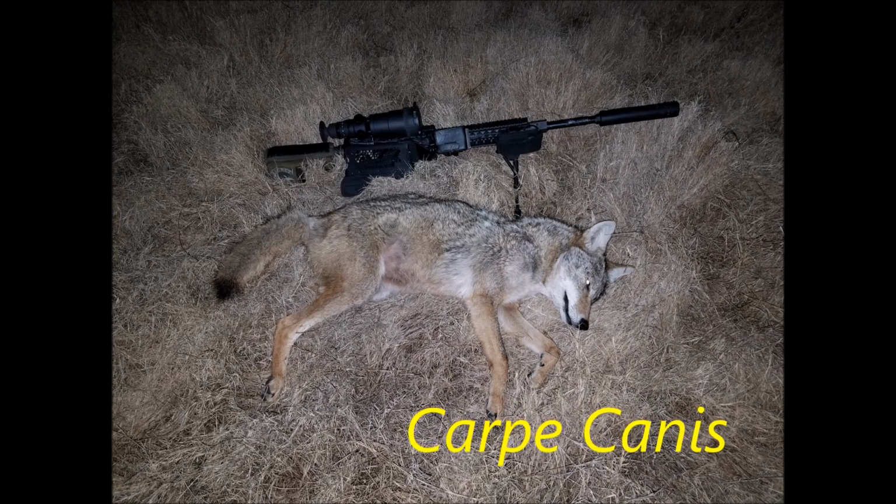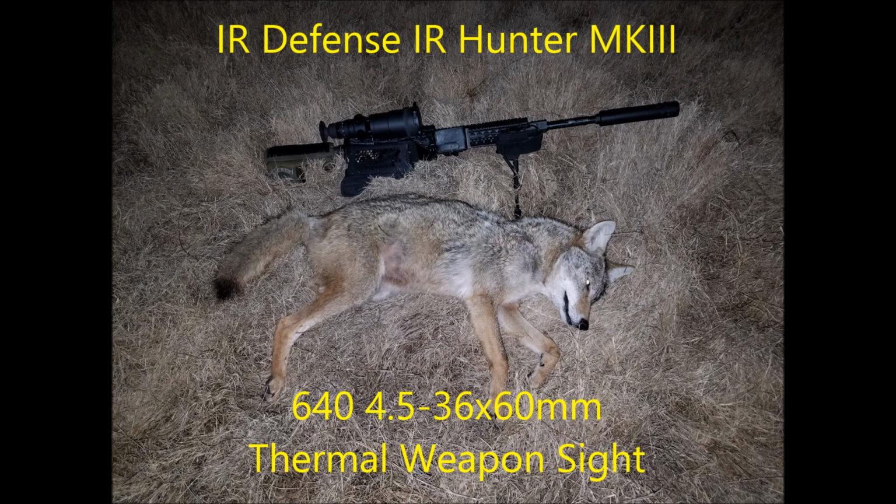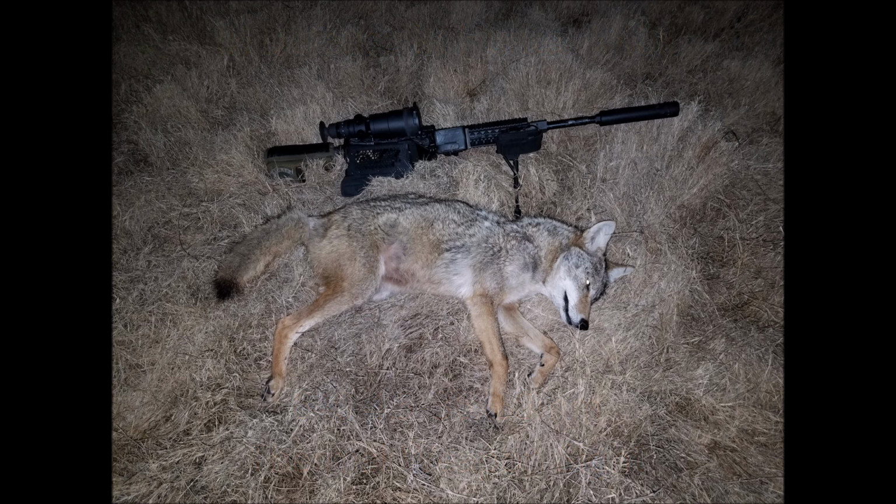Carpe Canis. Last night's hunt up in Montague County, Texas was successful due in large part to the use of my IR Defense IR Hunter MKIII thermal weapon sight with its 4.5 power native magnification. Since I've started using this sight, I've gotten several questions about its capabilities, and so before we get to the action, I thought I'd give a few examples of just how well it performs at distance.